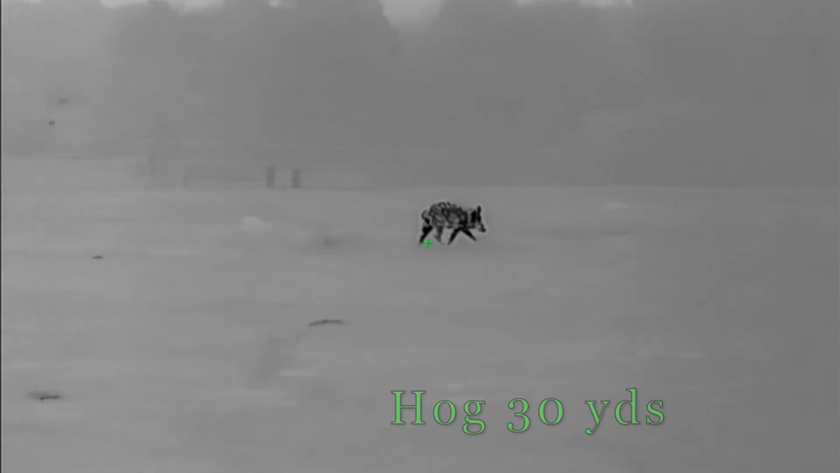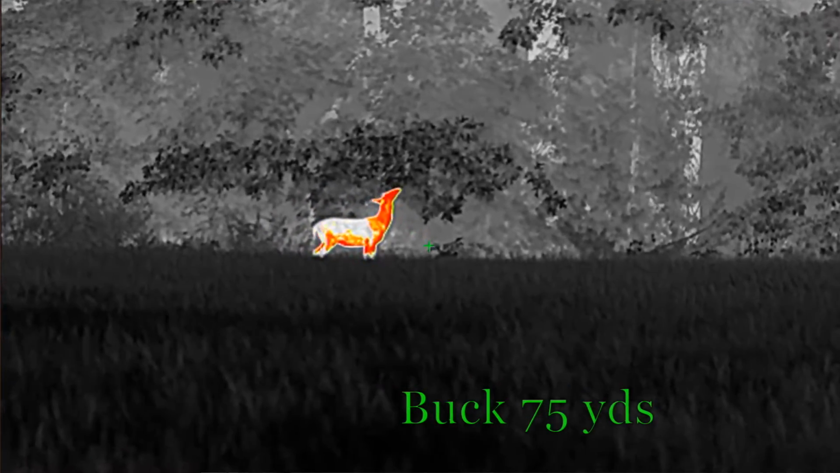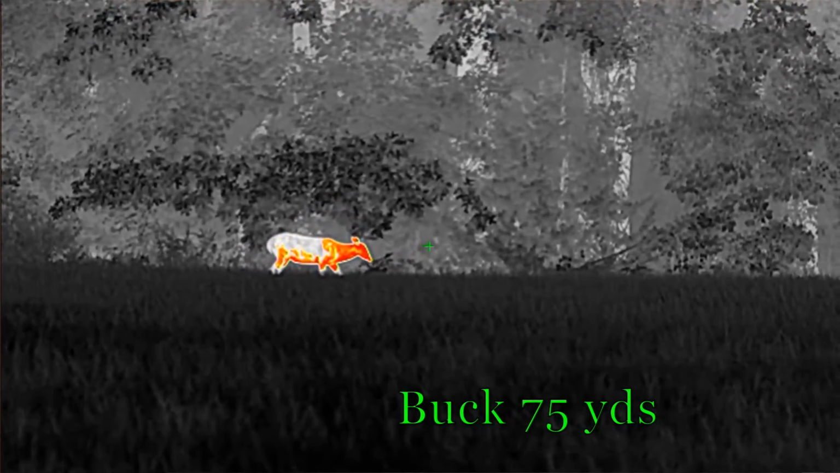Like I said, it's built more like a traditional rifle scope. So, anything you'd put on your daytime optics, your daytime glass for deer hunting or big game hunting, it's the same form factor. So it's going to be a longer scope. So not a very compact form factor.